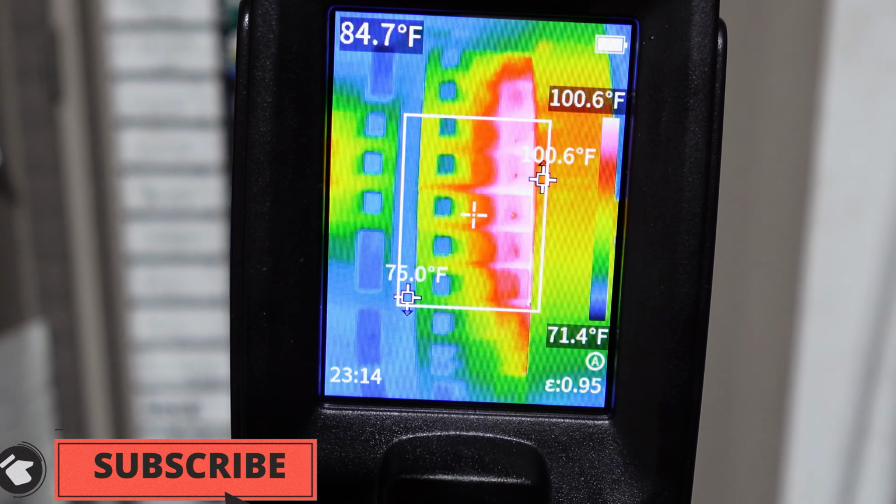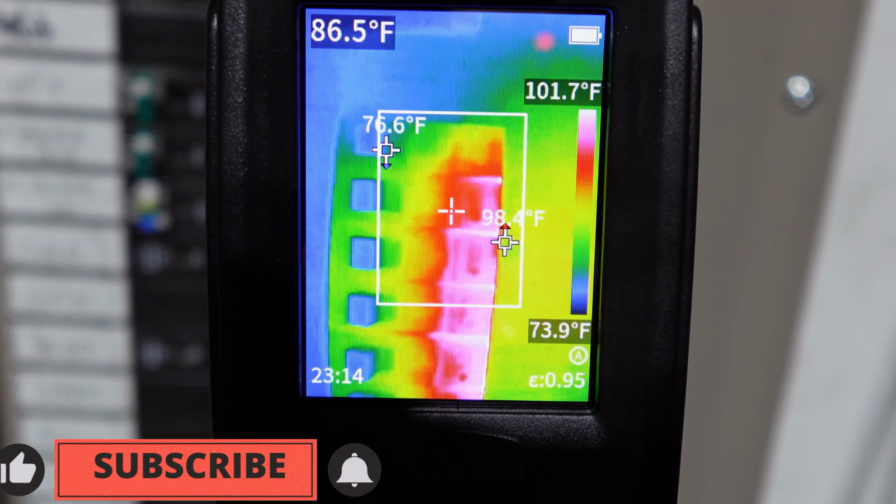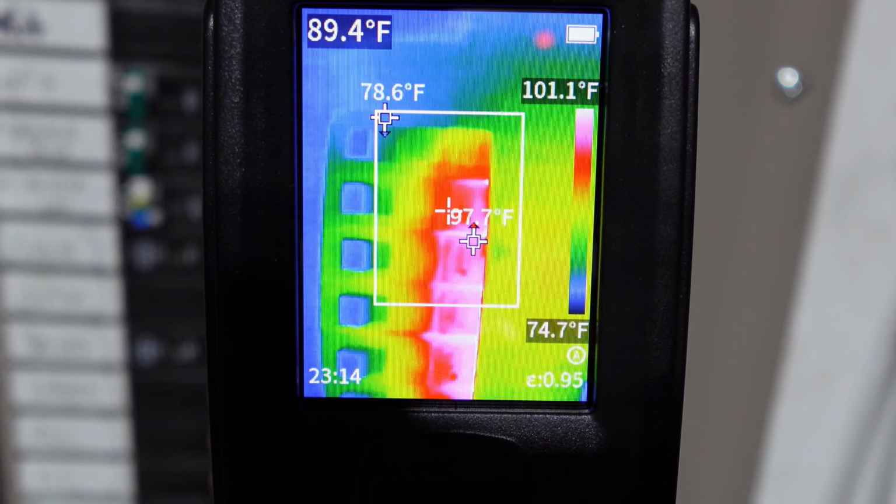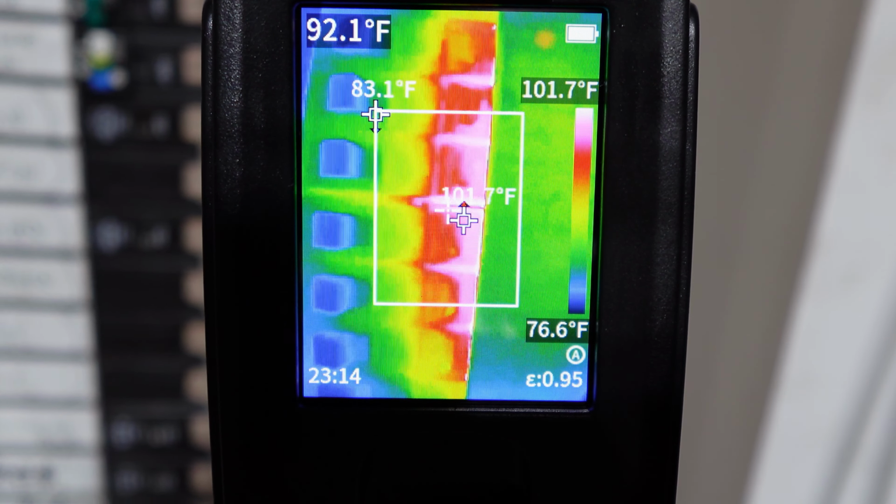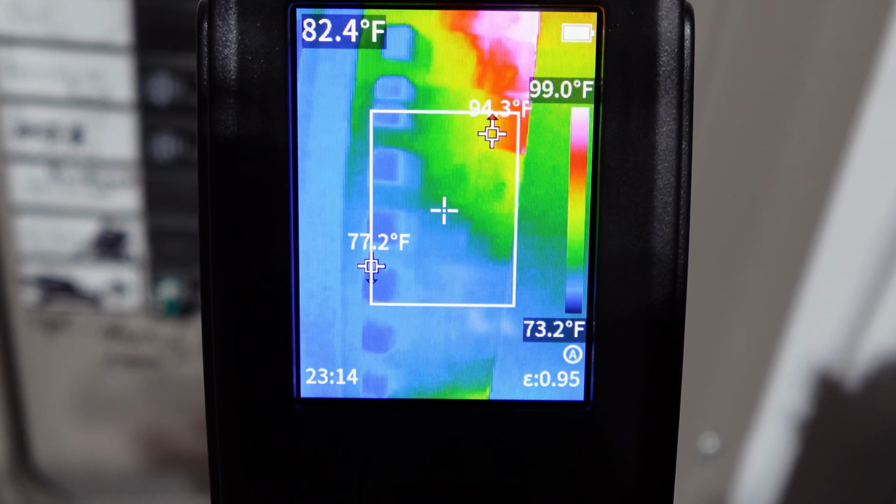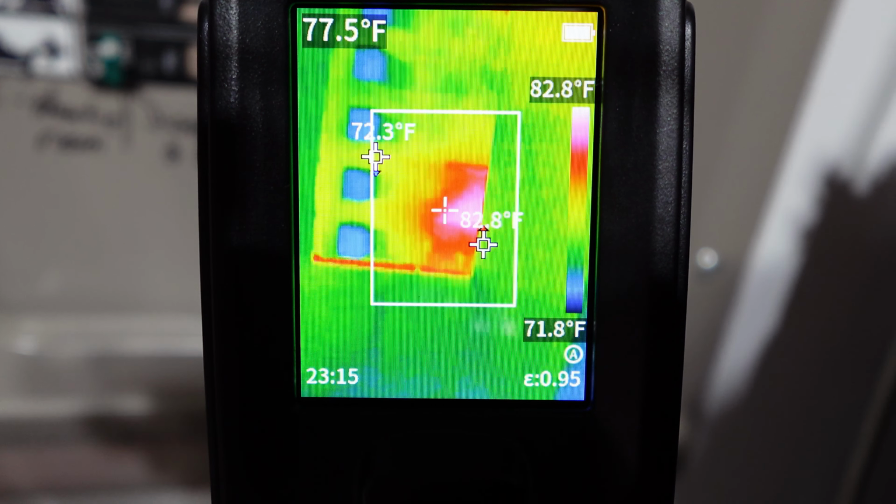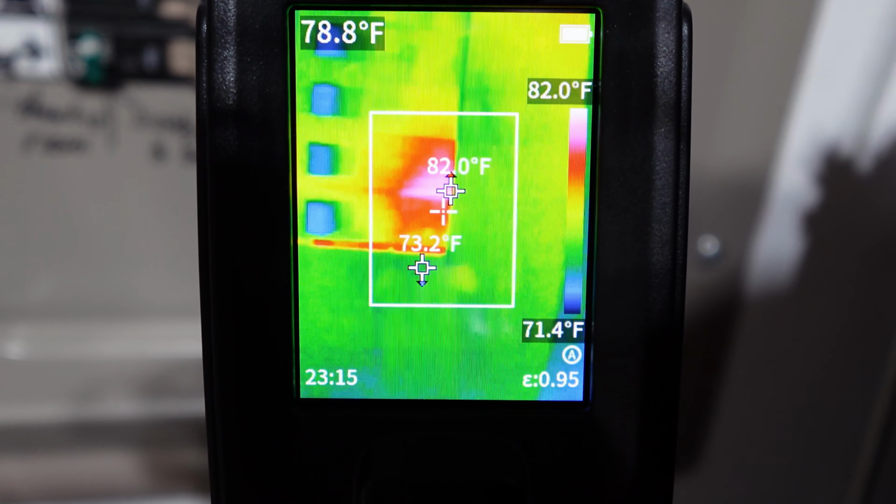Focus in on that a little bit. So it's kind of hard to tell looking through this camera. But if you see the top right number, that's the hottest that it's recorded. And it's 102, there's 105, and I mean 106 and a half. And then you go down to the regular breakers. Look how cool they are. Till you get to this bottom one, and that's your Eaton AFCI breaker again.